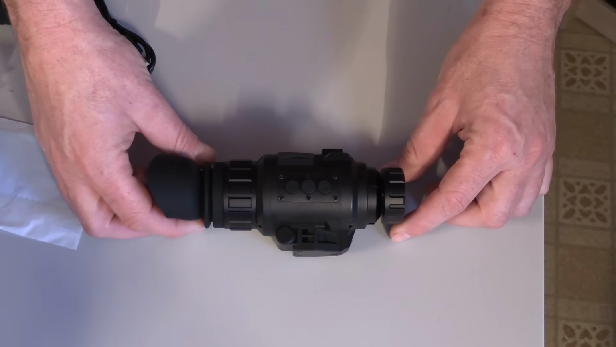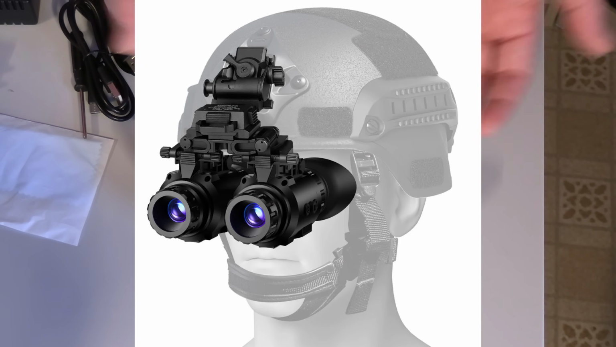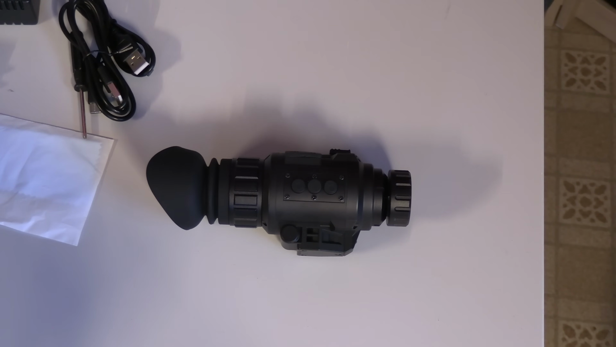Now, I mentioned earlier that you can get a helmet mount for this, and you can actually get a double helmet mount for 2 of these, so you could have one of these on each eye and have them set up exactly the same and have binocular night vision. And that's a pretty cool option. I did not try that. I only got one of these, and you can mount just one onto a helmet.